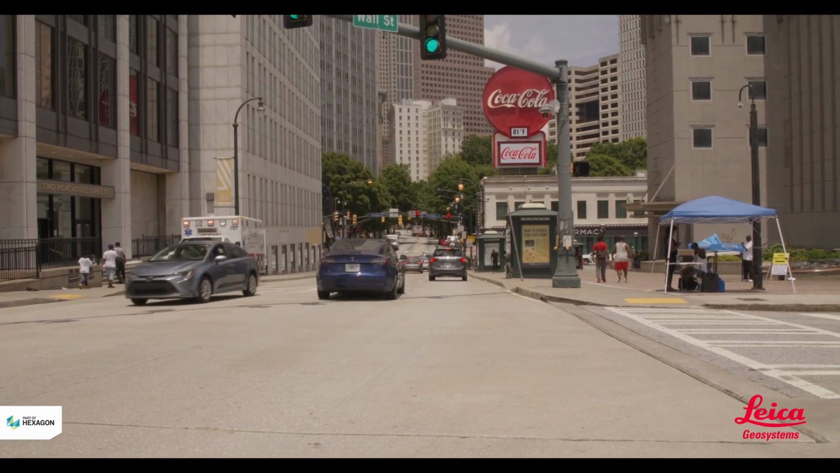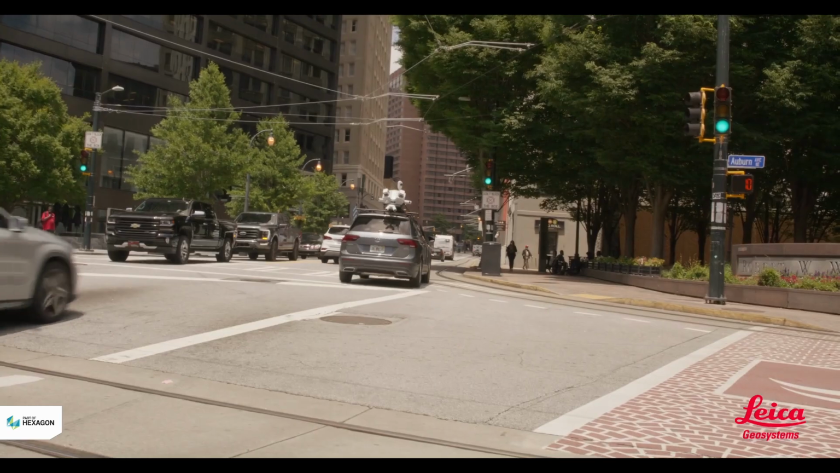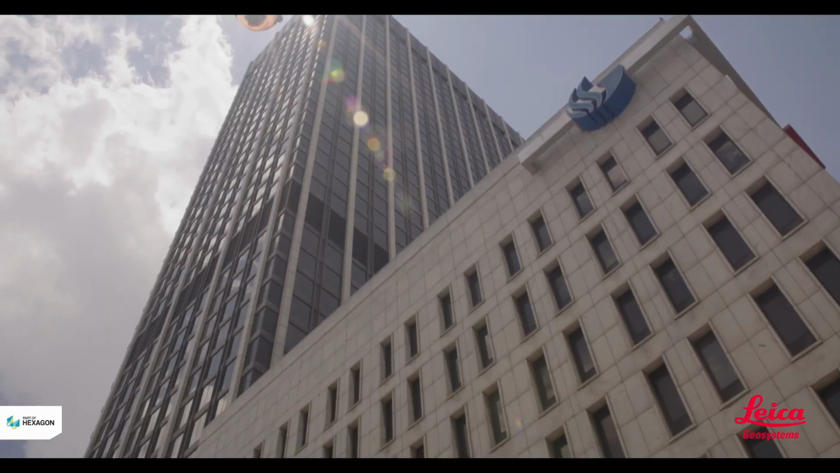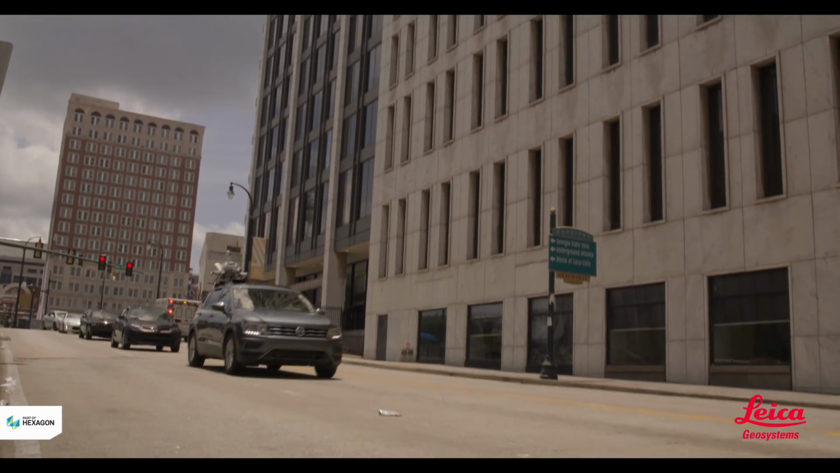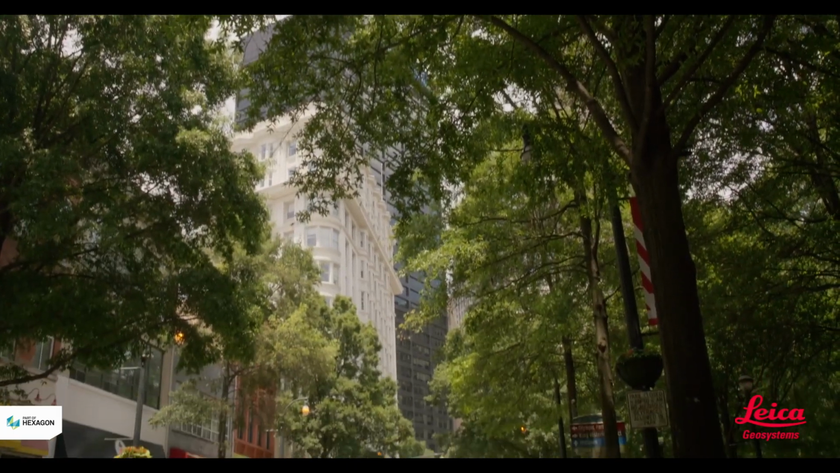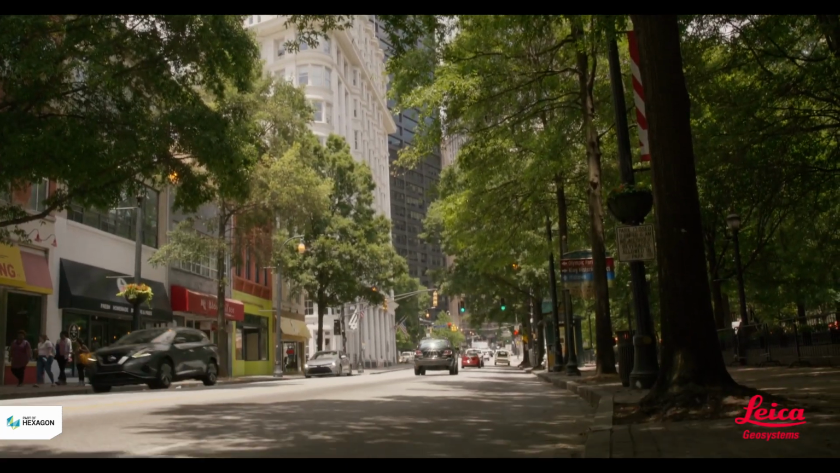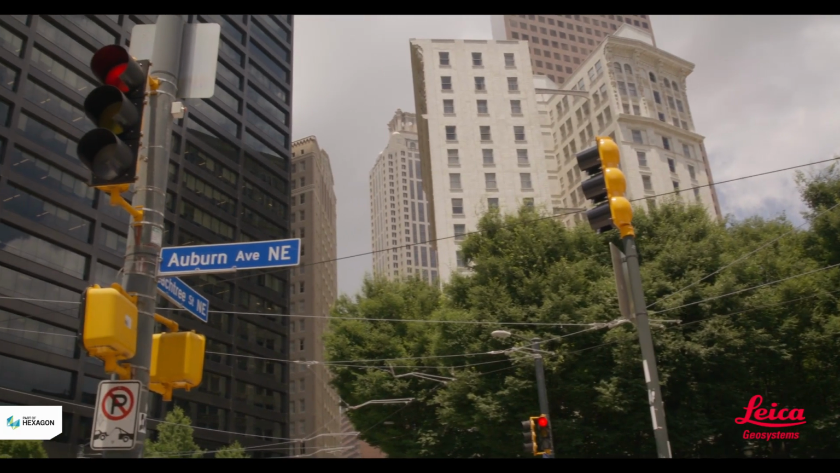So with mobile mapping, being able to drive these long corridors and collect everything and provide very rich data sets that have everything in them that we're looking for is a huge advantage. And we're also able to utilize onboard SLAM during these collections to maximize our positional accuracy in a large urban canyon.